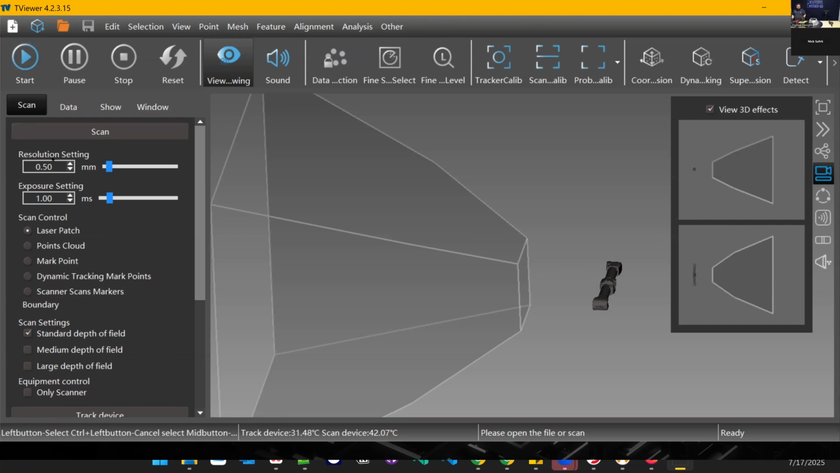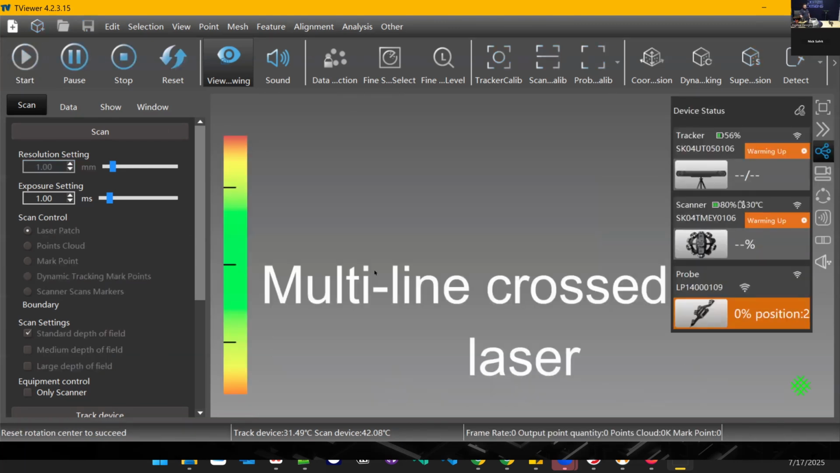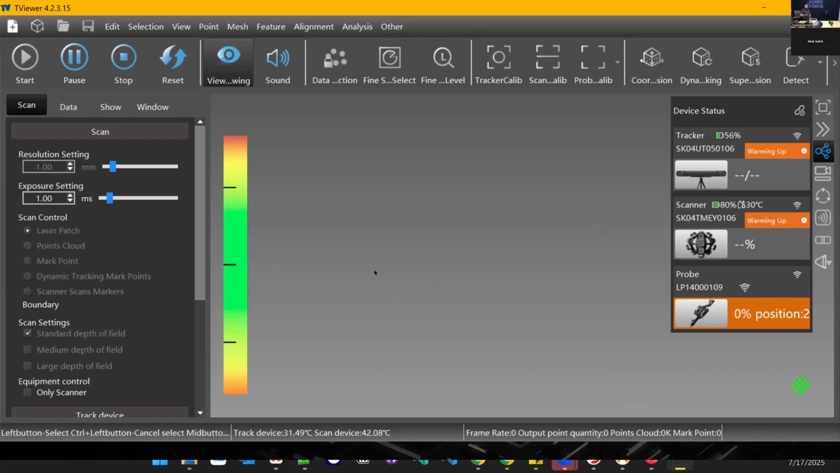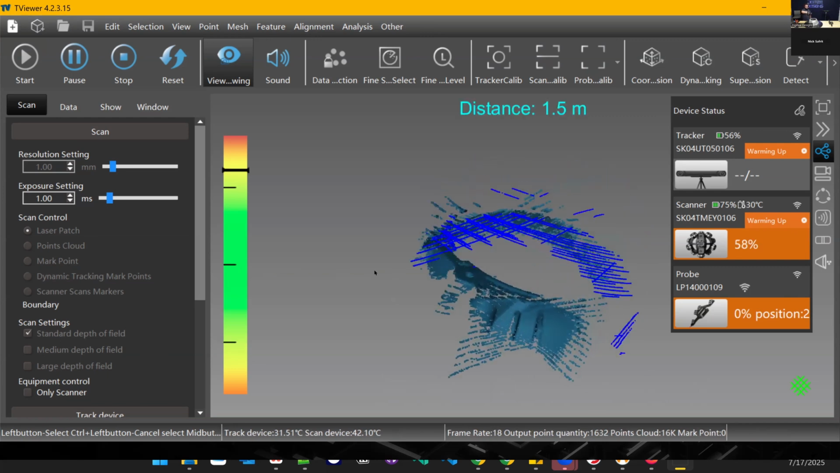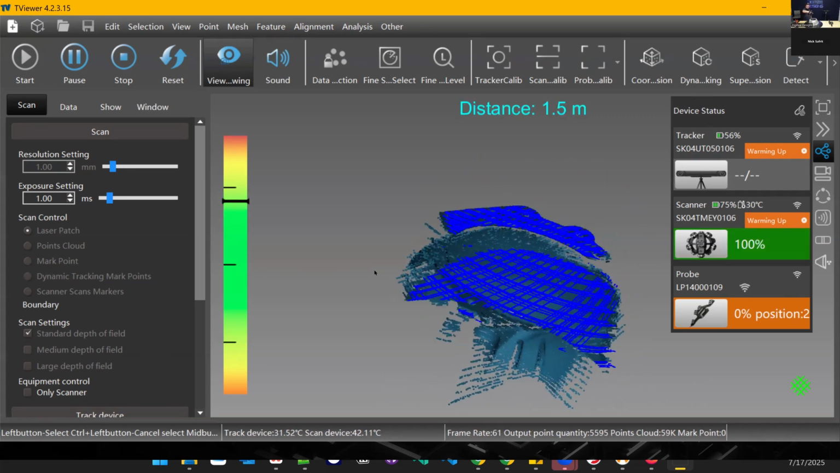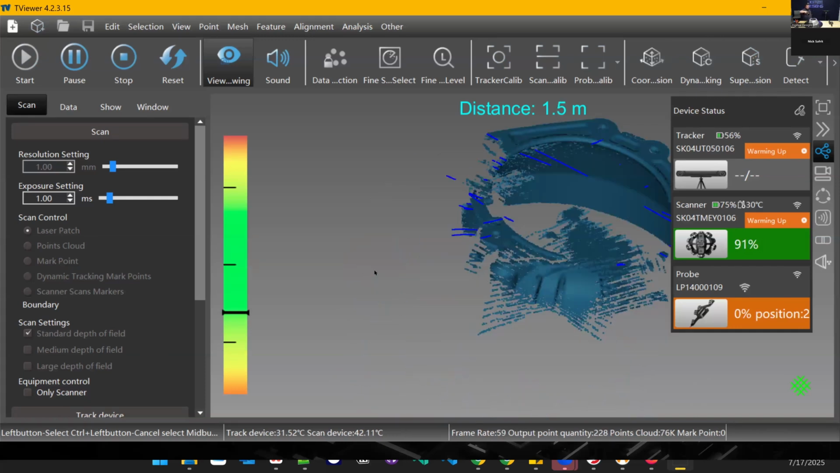So we'll do a quick demonstration to show you exactly what I was talking about. We'll start a new scan real quick. And as soon as that starts up, we see lasers show up on the part. You see lasers show up on the screen, and then laser data getting collected. I'll hold it still for just a second so you can see what I'm seeing.